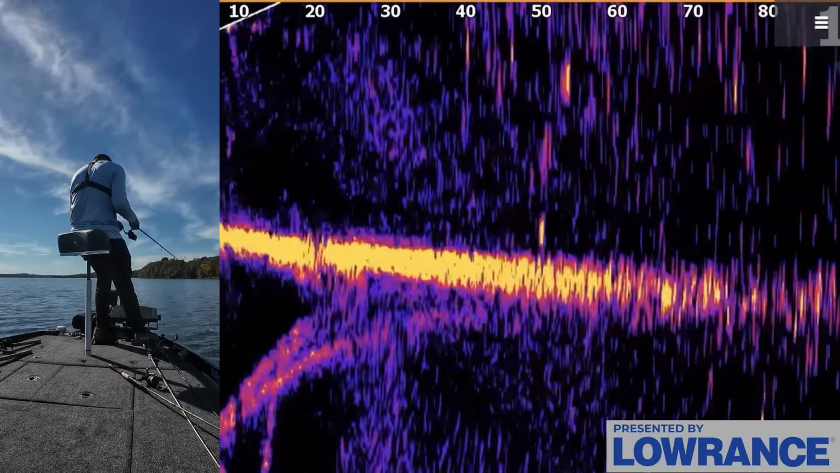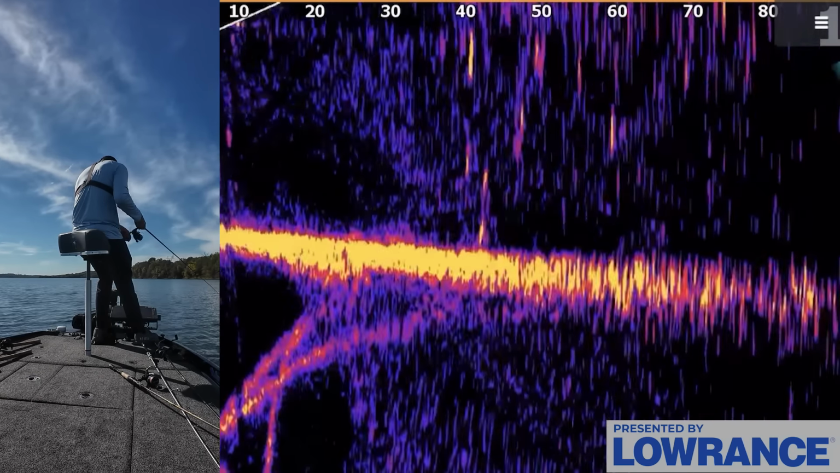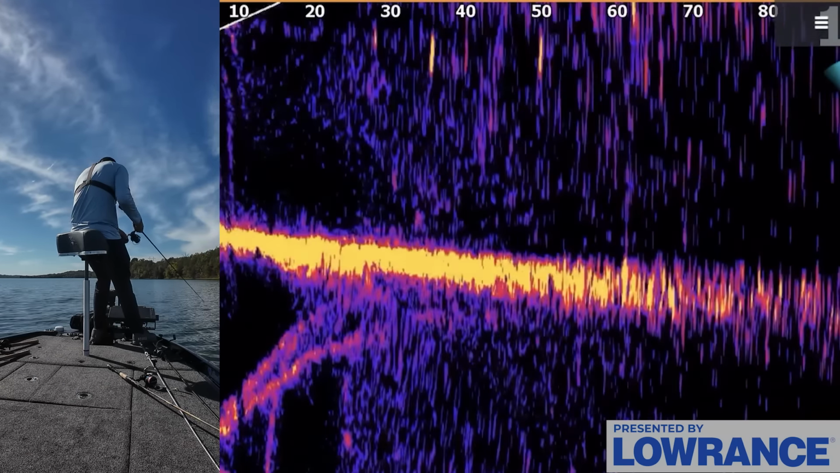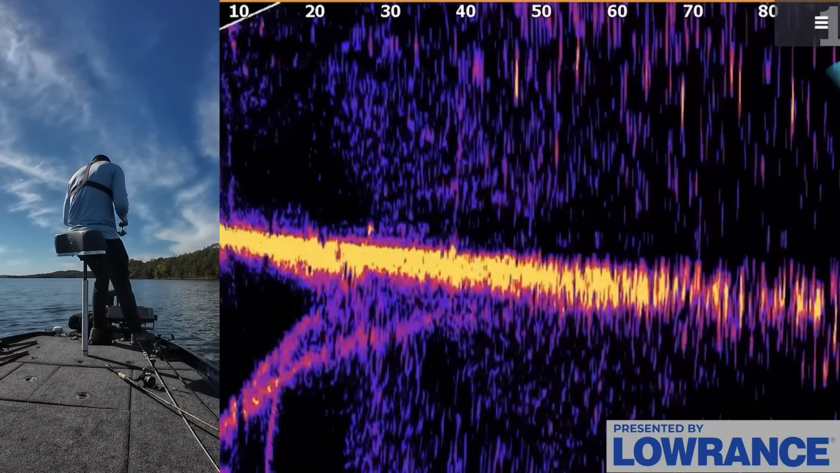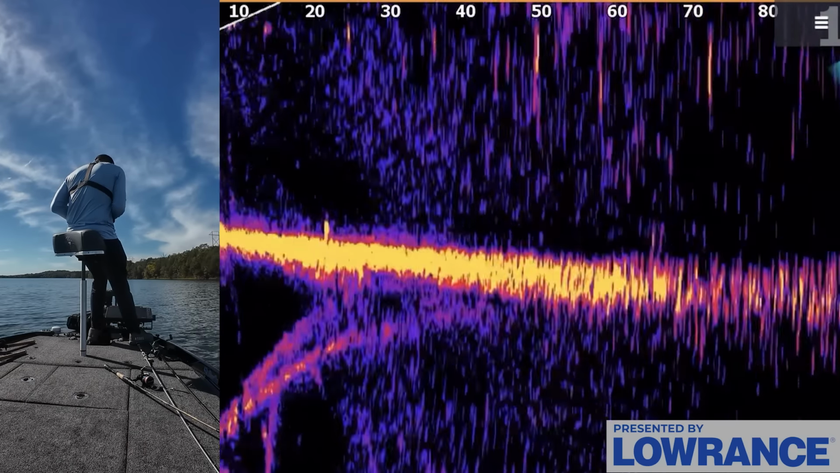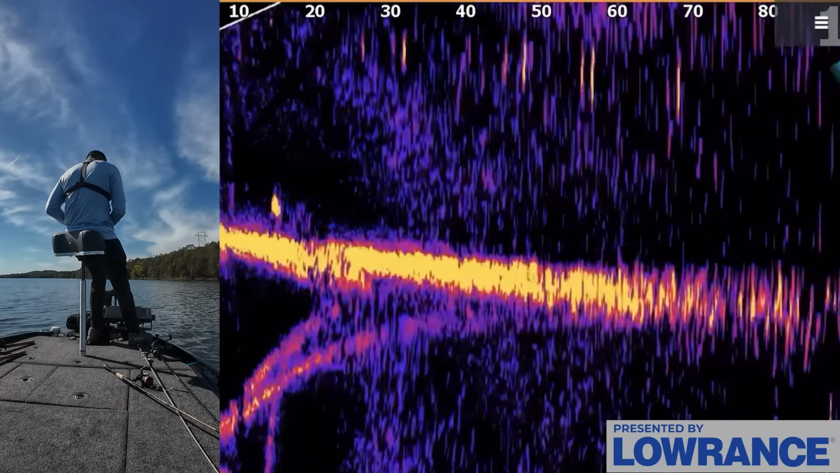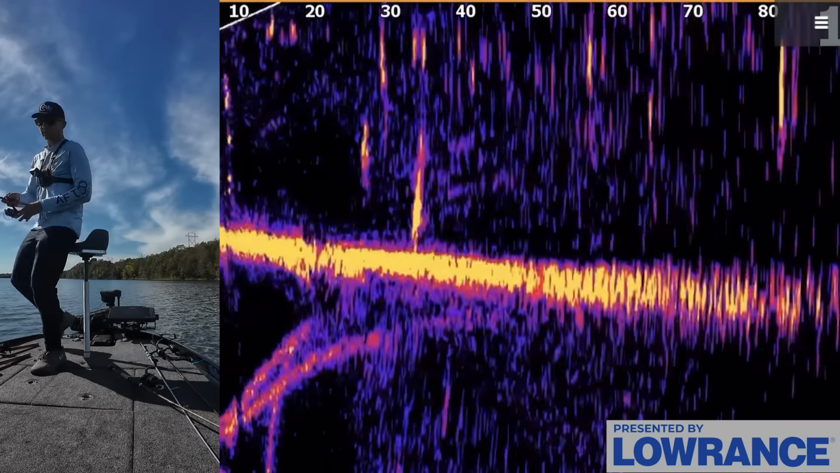Here he is, come on. Come on, I called him up off the bottom slightly. Come on, eat it. These are the fish I've been throwing the wacky worm at and getting them to kind of follow to the bottom and eat it. He didn't shoot up. I was kind of surprised. I've been throwing that wacky rig on those same fish and they've been following it down the bottom and eating it. I'll try that real quick.